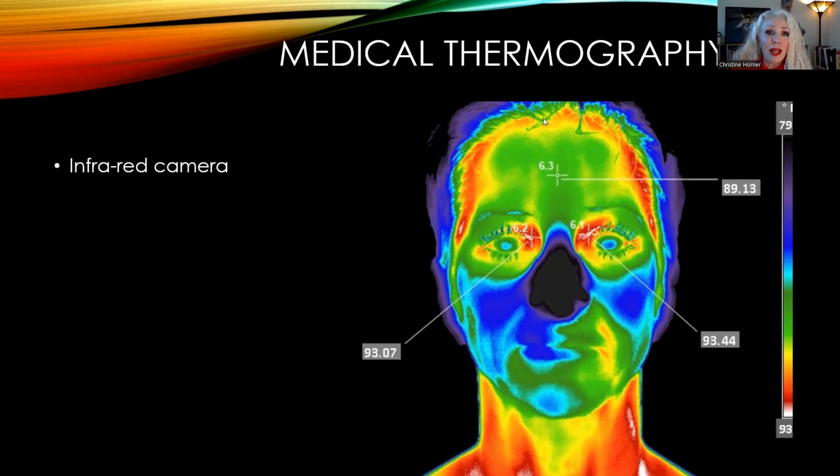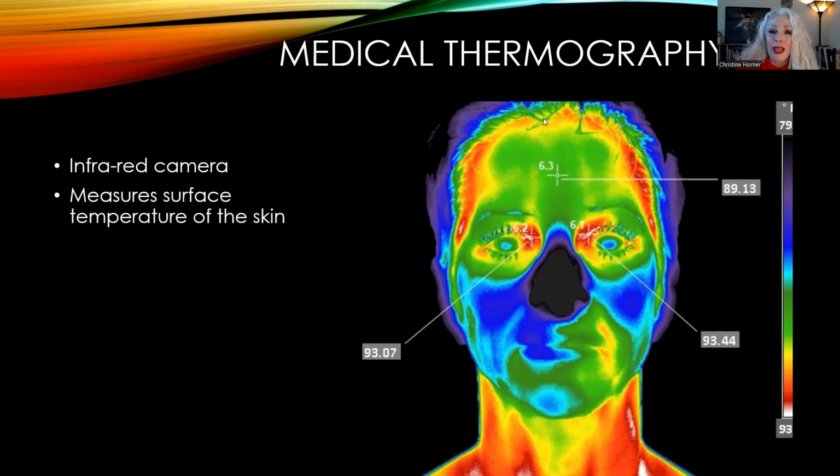Now, the software program converts those temperatures into colors. So if you look over on the right-hand side of the screen here, you can see the different representations. The hottest temperature is white and reds, and the coldest temperature is going to be really deep purple and black, essentially. So when this image is created, it is all through the infrared camera measuring the surface temperature of the skin, then getting converted into those colors. And then we're looking at each area of the body as if it were a geographical temperature map.